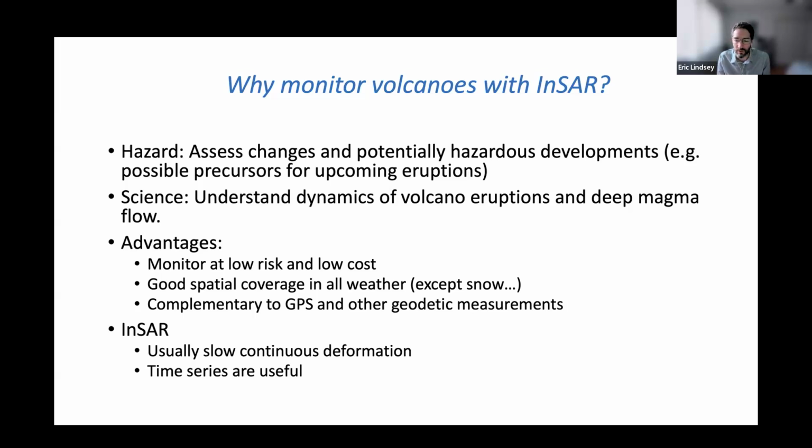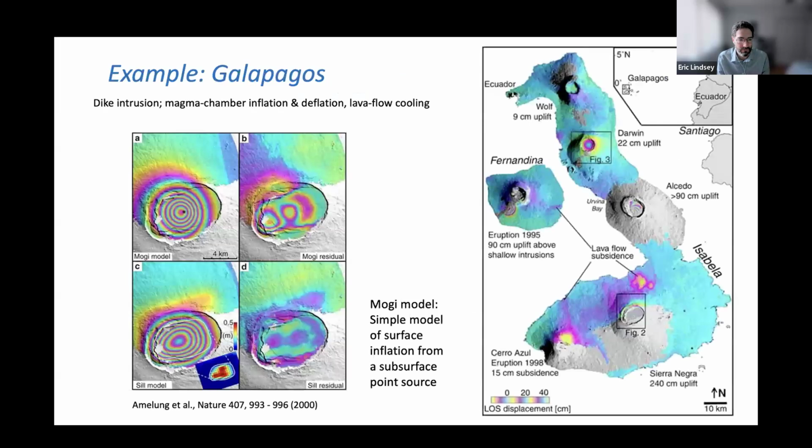Another aspect of it is that a lot of the world's volcanoes are in pretty remote areas, and they don't have monitoring networks installed on them. Many volcanoes do, but not all of them. And so if we want to monitor all the volcanoes in the world, InSAR is really the only way that we can do that because it's got systematic global coverage. So it's a really great application for volcanoes.